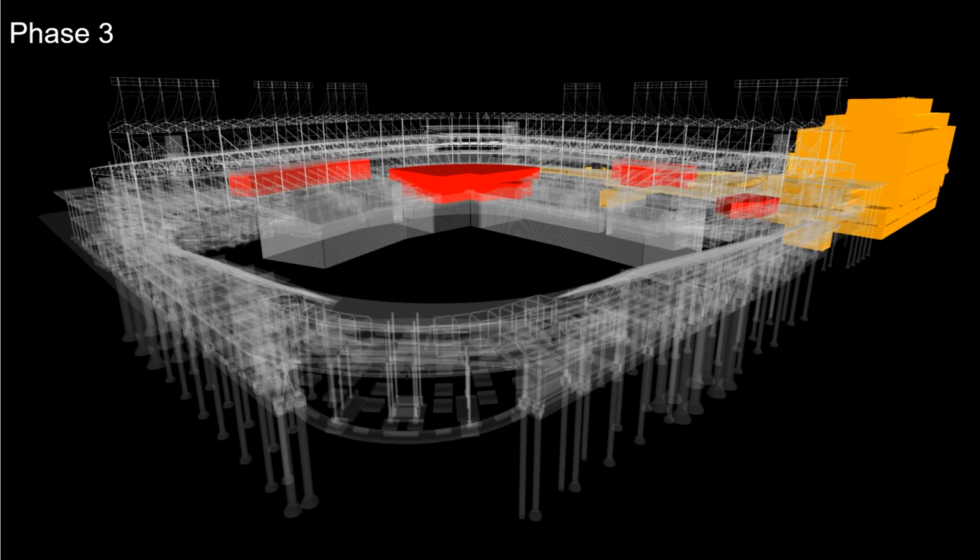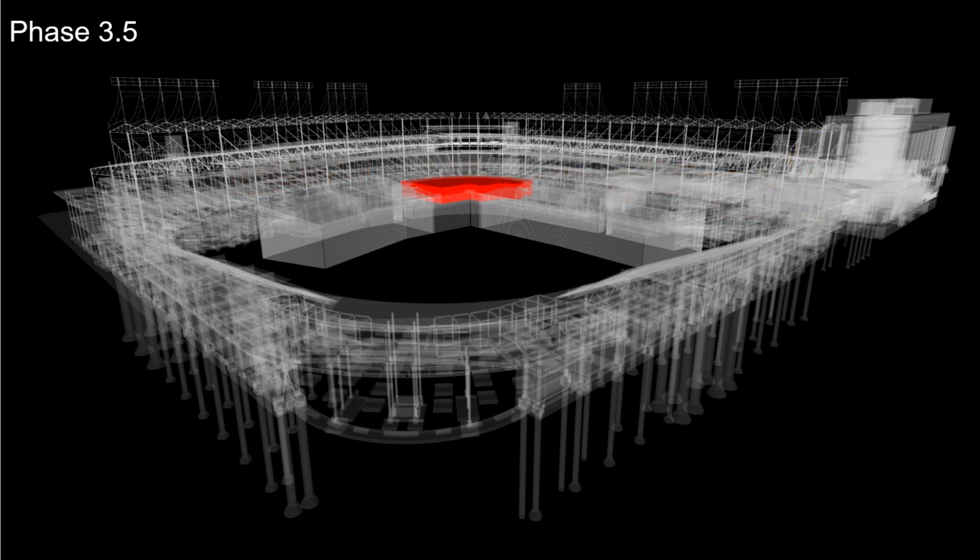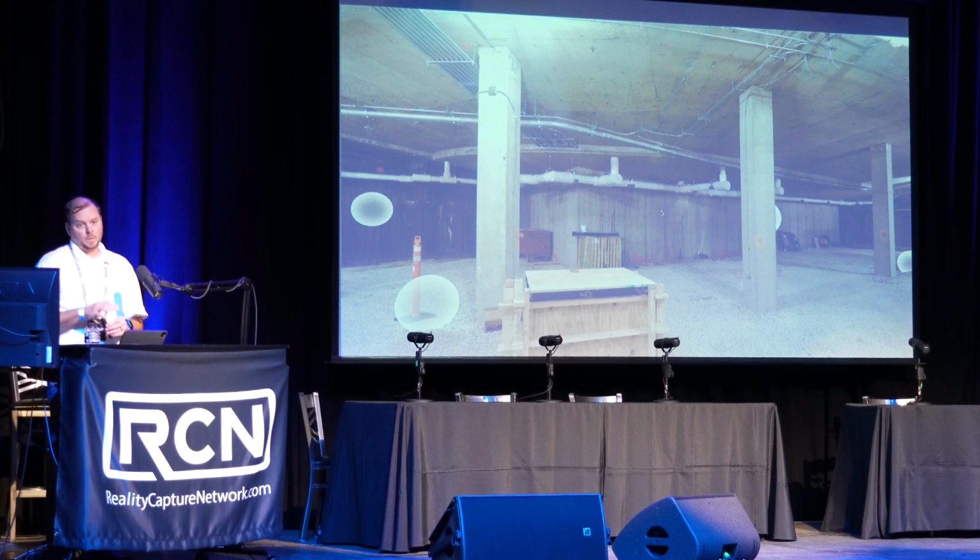We dug a hole behind home plate. The building on the outside was being done. We started, again, structural reinforcements happening inside of phase 3.5. Brand new hole dug behind home plate. Was never there. So that's a brand new space, and that's what it looks like.